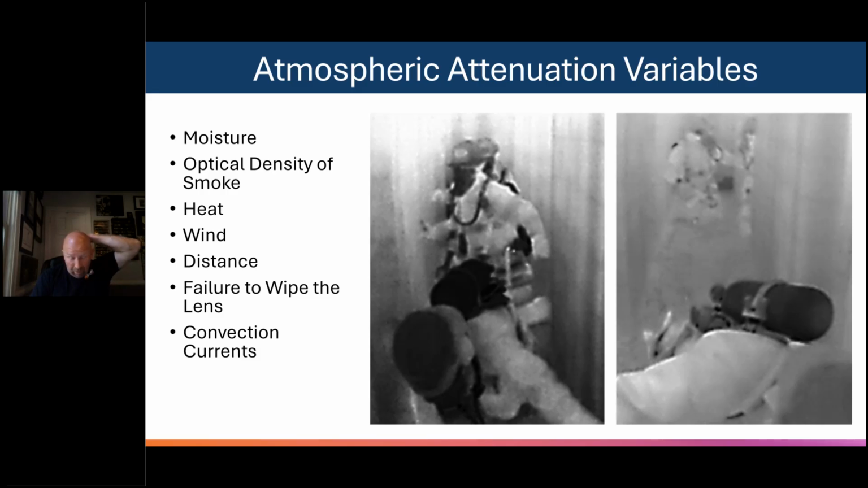I've talked to hundreds, if not thousands, of firefighters who've experienced whiteout on a camera and never knew to wipe the lens. They wiped their face piece, they wiped the screen, they never wiped the lens of the camera, and the camera went gray or white. They became extremely frustrated, injured, or worse. When you pick that camera up, wipe that lens with your non-dominant hand, because your dominant hand's going to be down in the dirt probably, and then wipe your face piece to look at the screen. If necessary, wipe the screen.